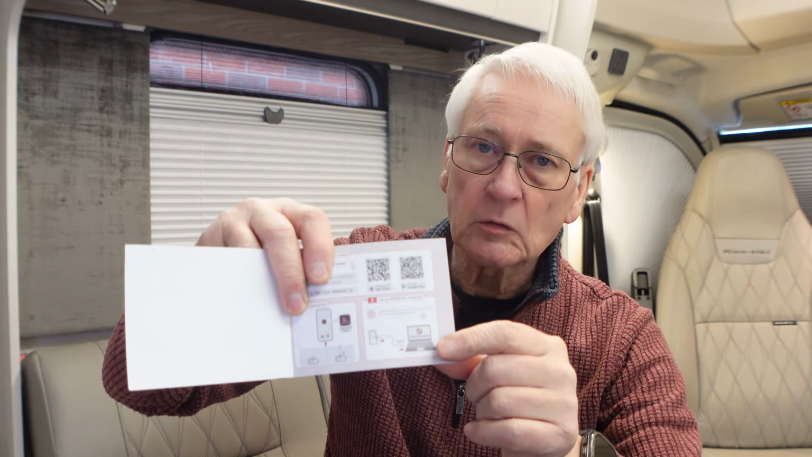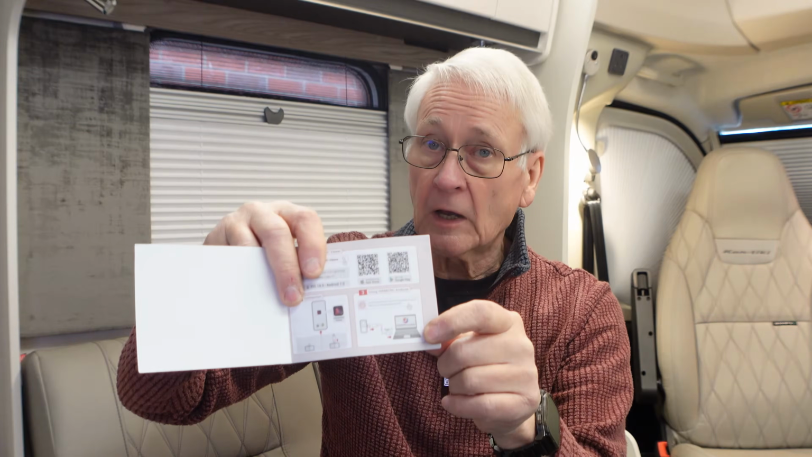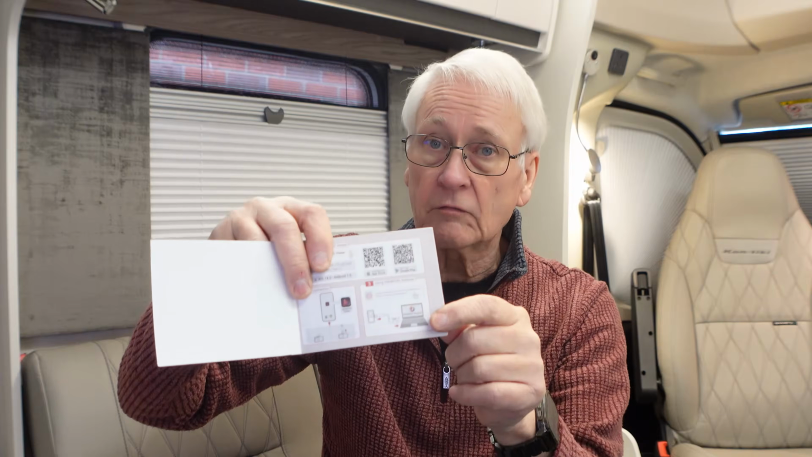Now I tried using it with a PC, I couldn't get it to work with a PC. I've since checked with their technical support. This unit doesn't use the analyzer software that's on a PC, so it's for use with your phone, even though it seems to suggest you can use PC software. You can't, and there's a load of how it works in here, and I will go through that.